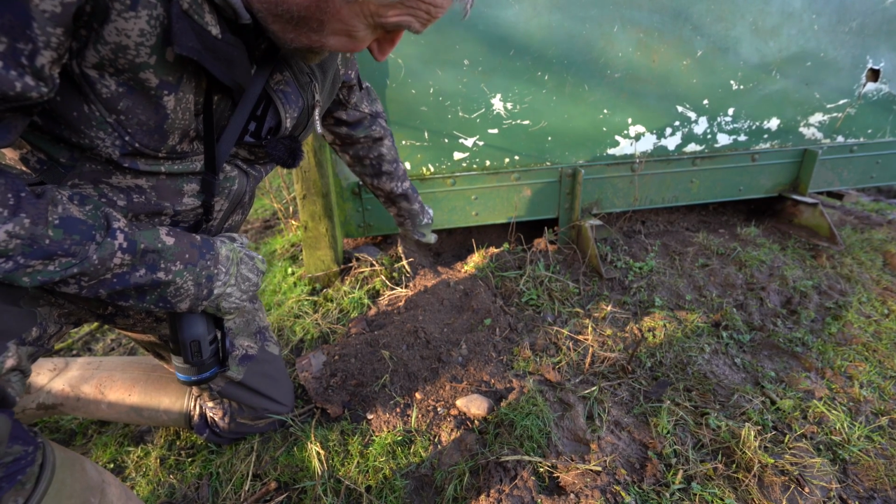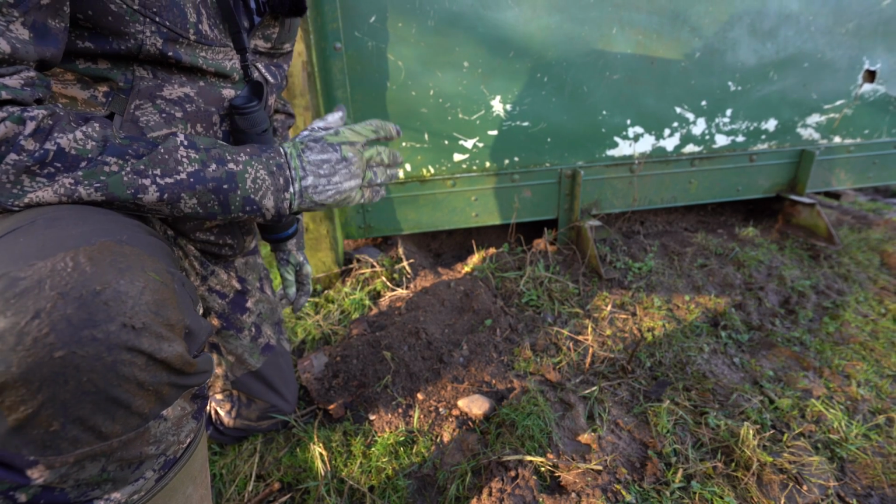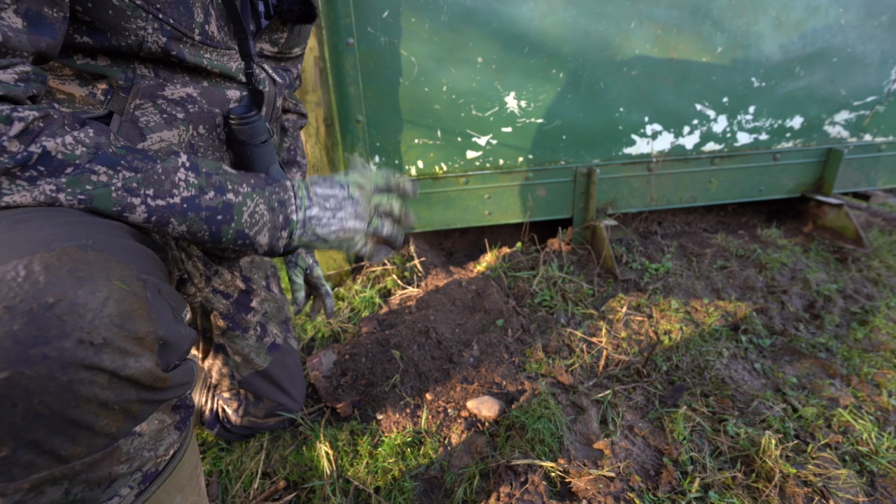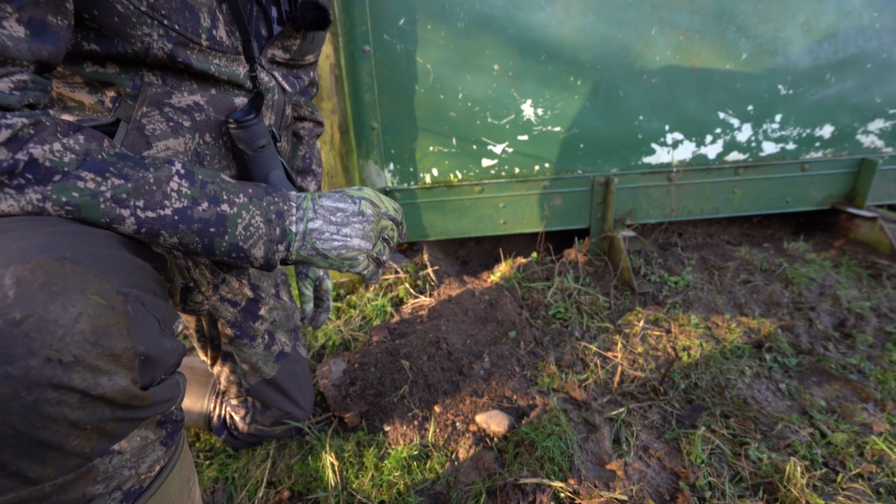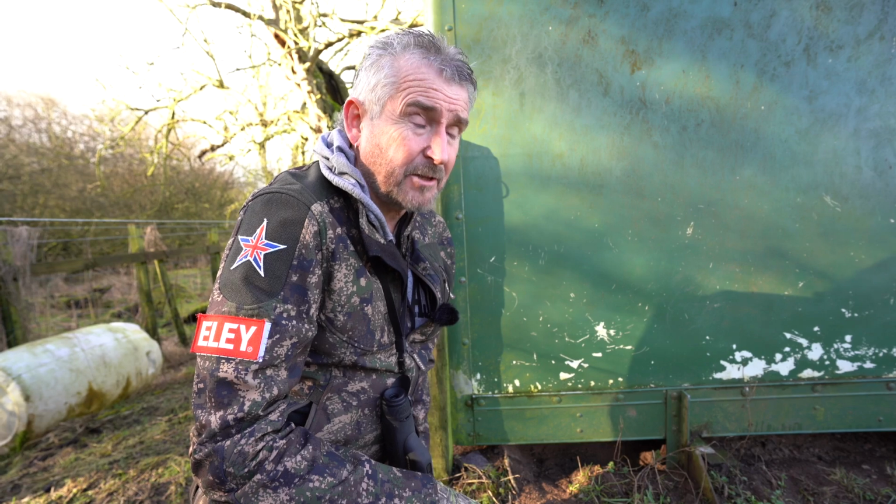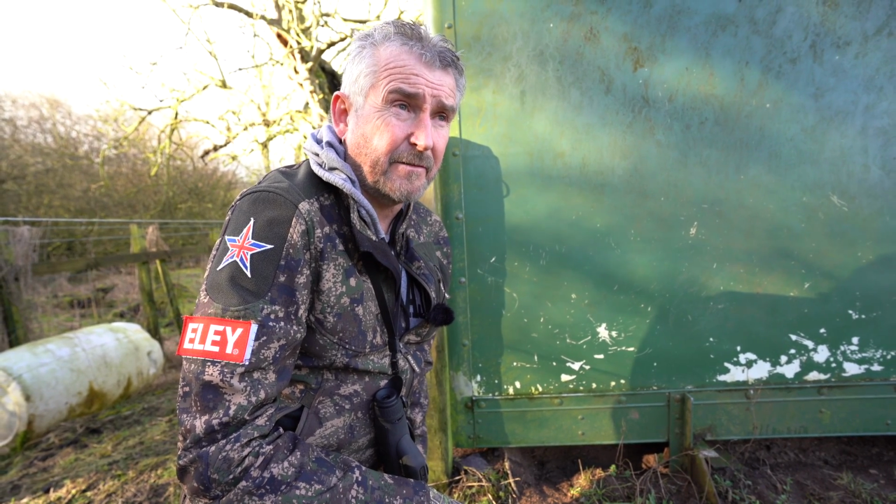Dry as a bone underneath, but you can see the activity. It might not be a lot of rabbits that's doing this. It might be just a handful of them really in this area, but a handful of rabbits is enough to cause all this damage and cause a problem. So as I keep saying, we've got to keep on top of them, and it's another reason if there is myxi in the area.